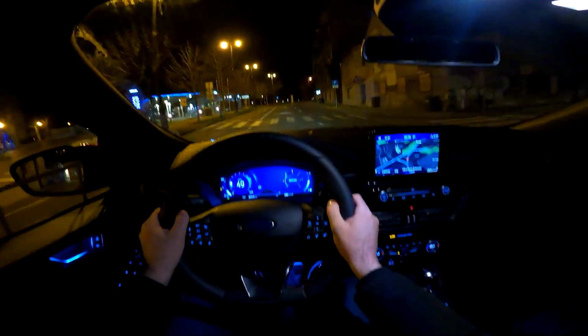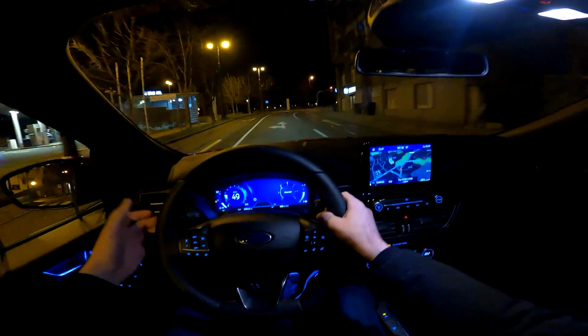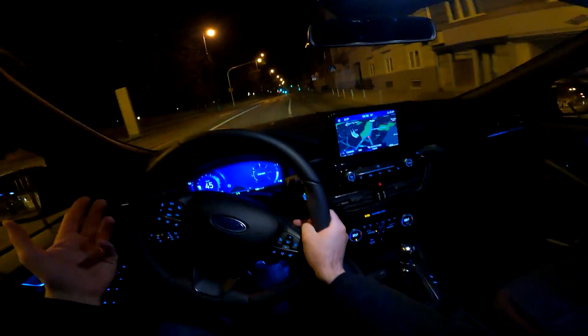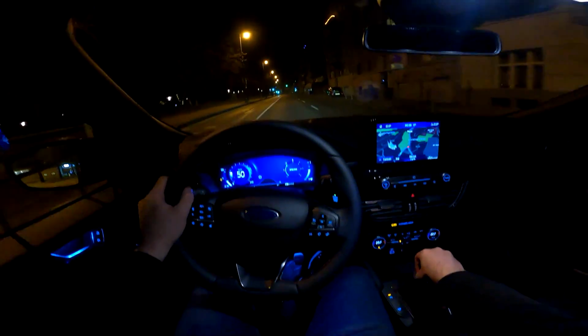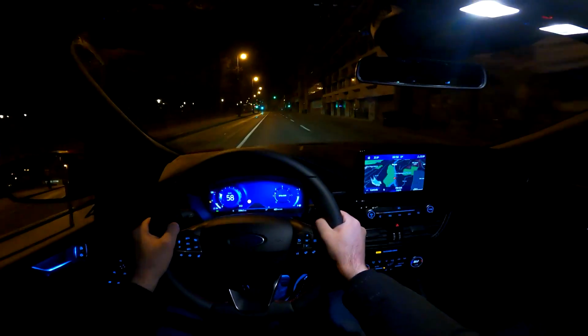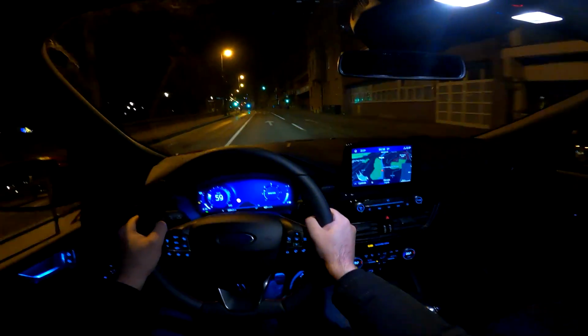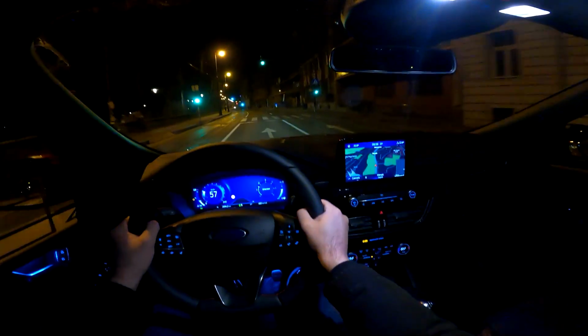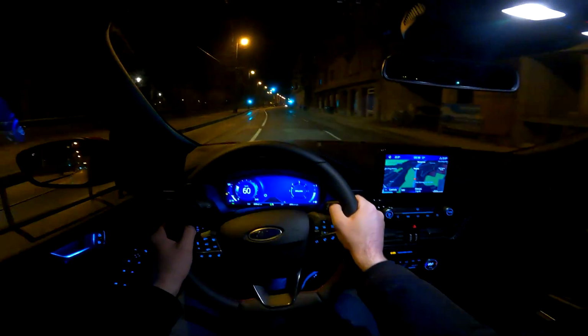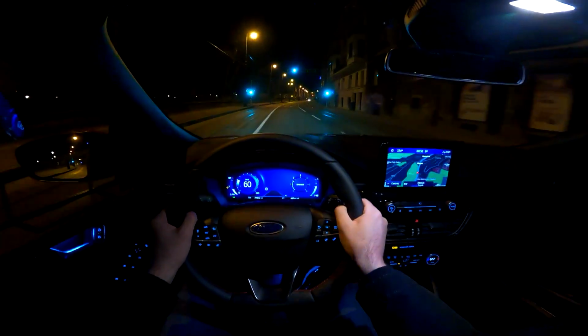So massive grille, wider, lower, so this all makes a very attractive car indeed. Tell me in the comments, do you agree with me? Some people even say that it reminds them of the Aston Martin DBX, and I do agree actually. So there are some similarities in terms of the front lights and the massive front grille.